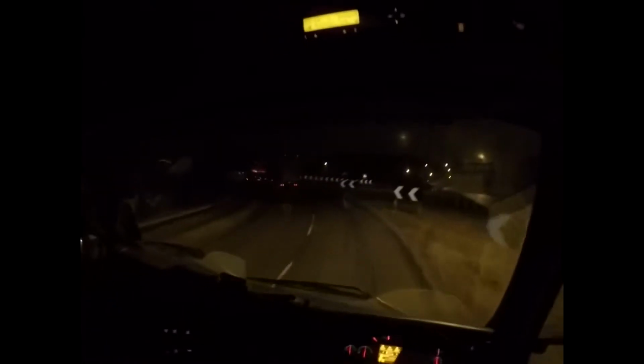Here we go, ladies and gentlemen, we are heading back. We've done a lovely little detour from Daventry, down the A5, onto the A45. Now we're back on the motorway, at last. Still can't see it in that mirror.